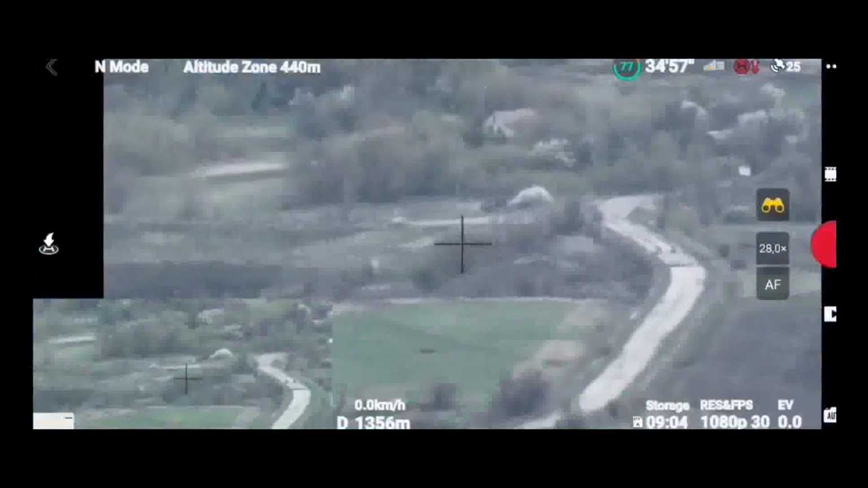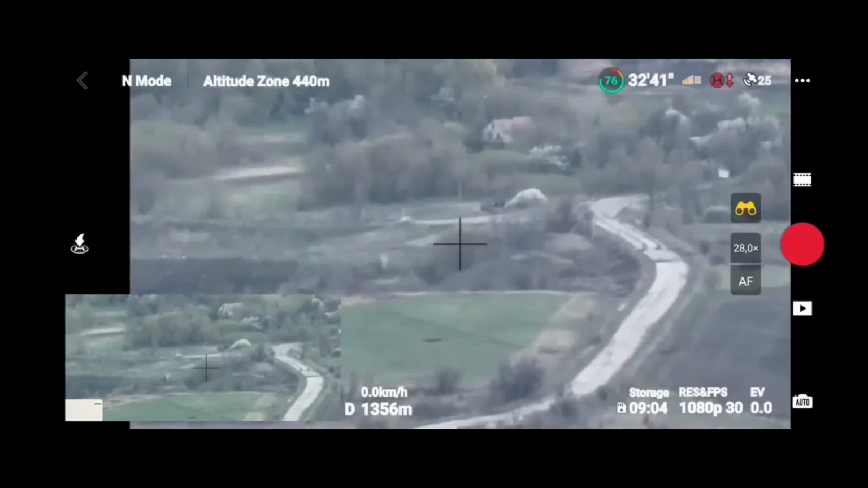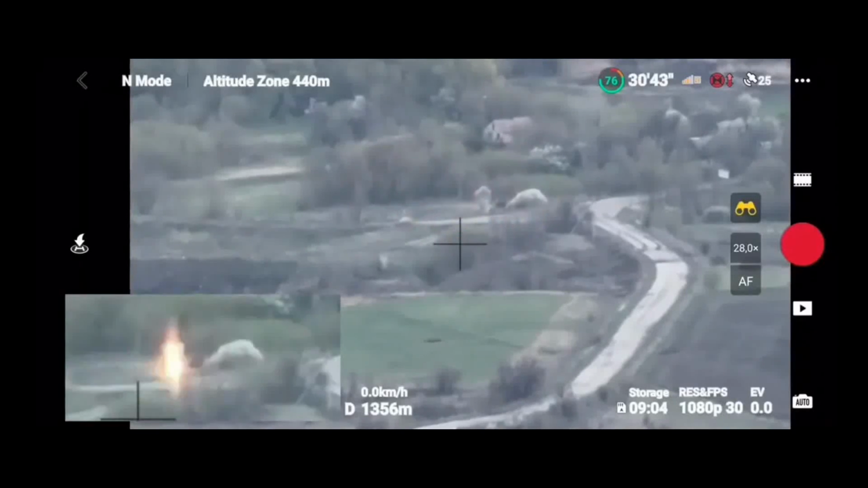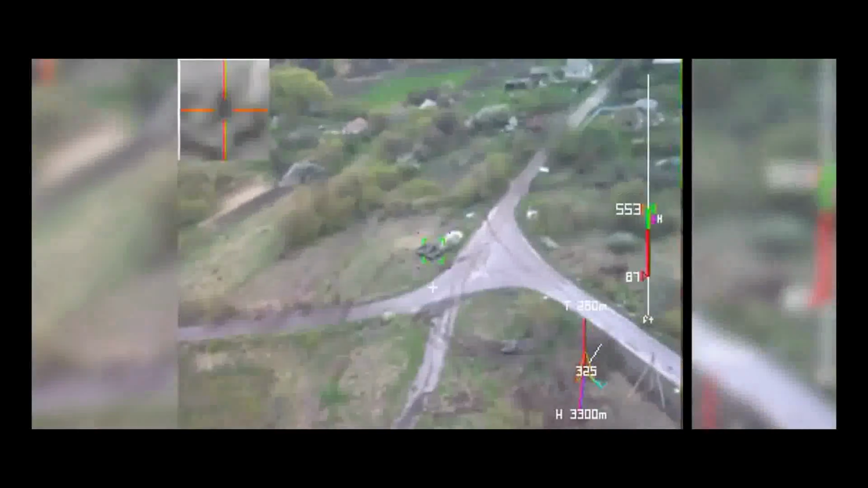This comes as Ukraine has been using deadly kamikaze Switchblade drones, which have the ability to hover over a Russian tank for 40 minutes before striking at 115 miles per hour.